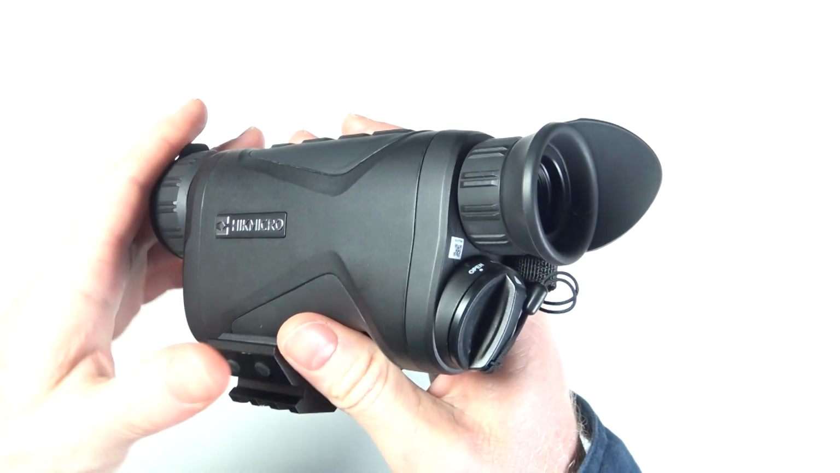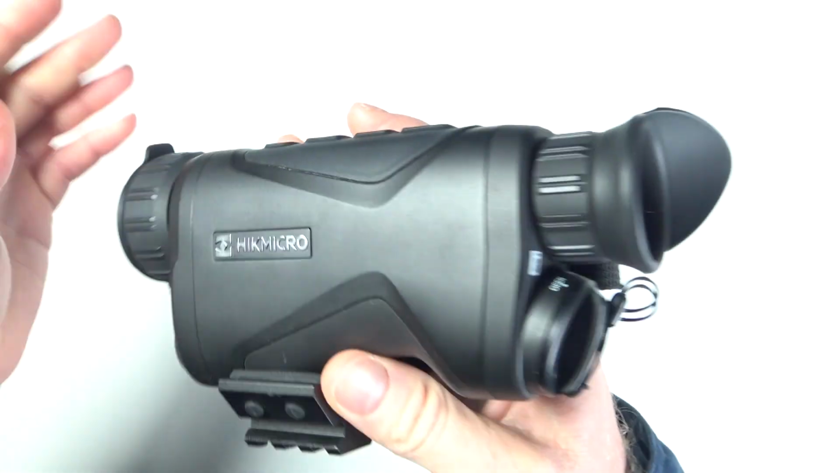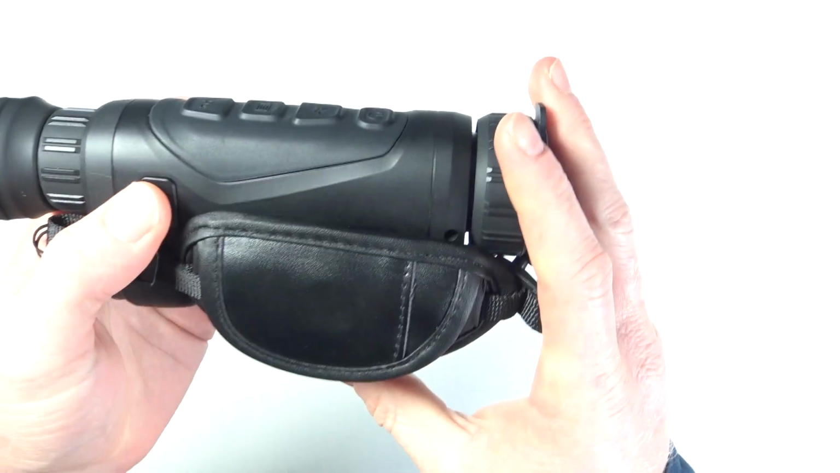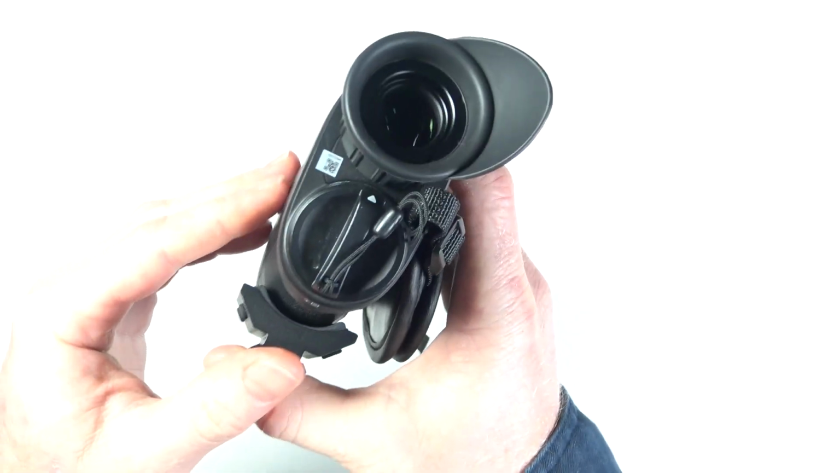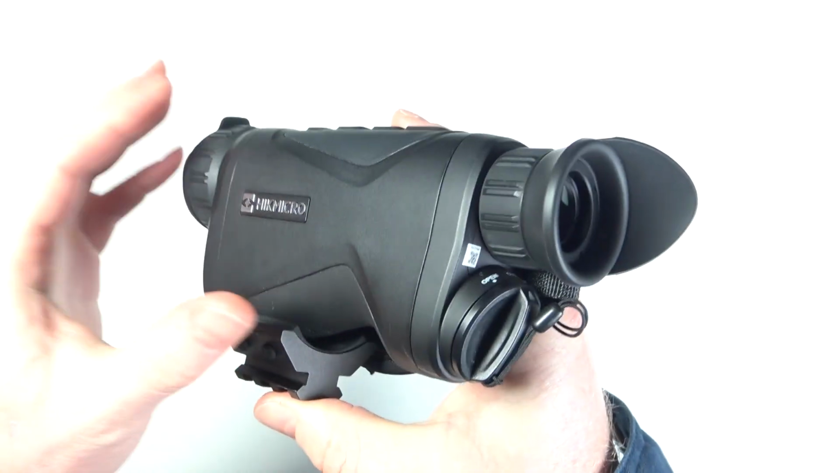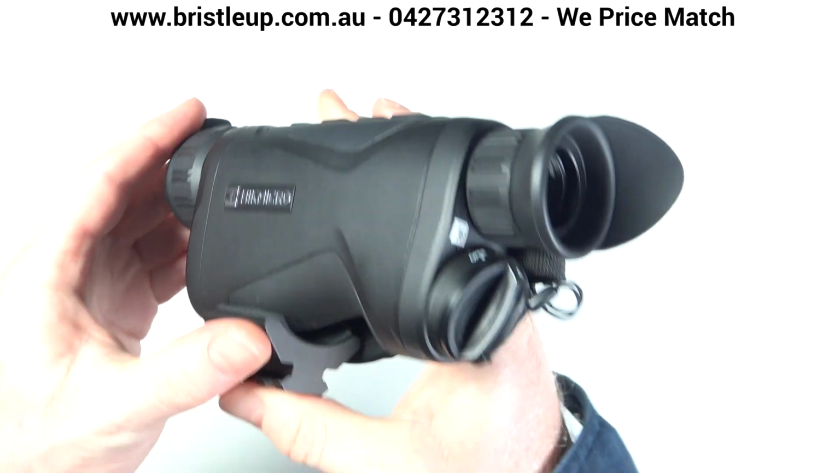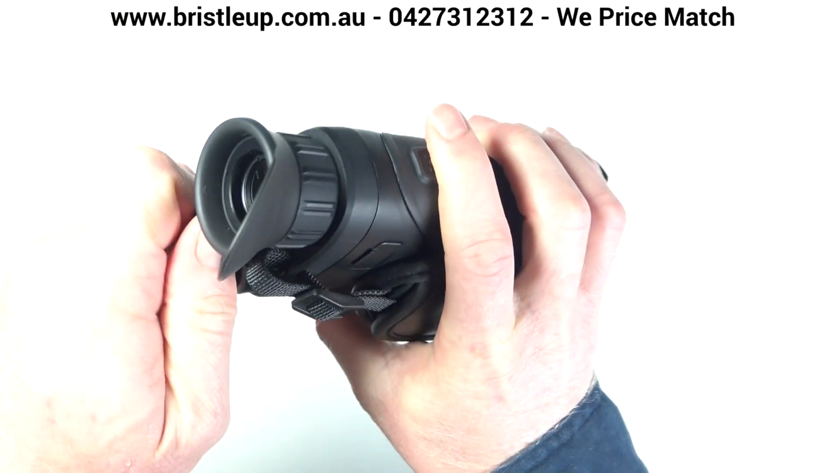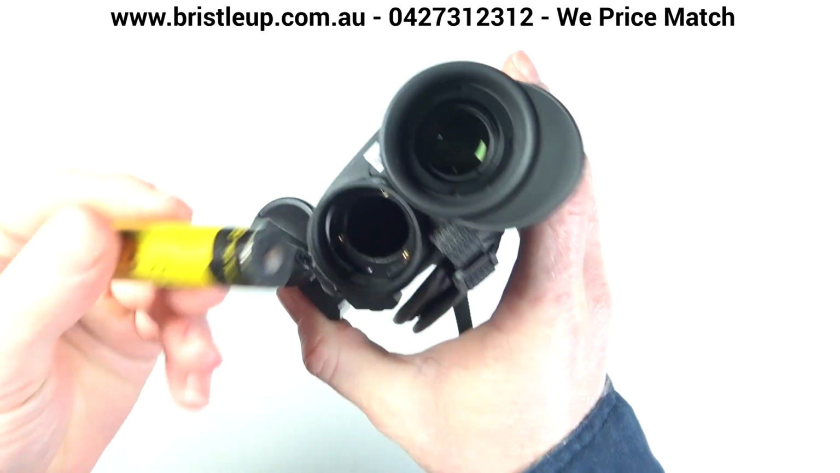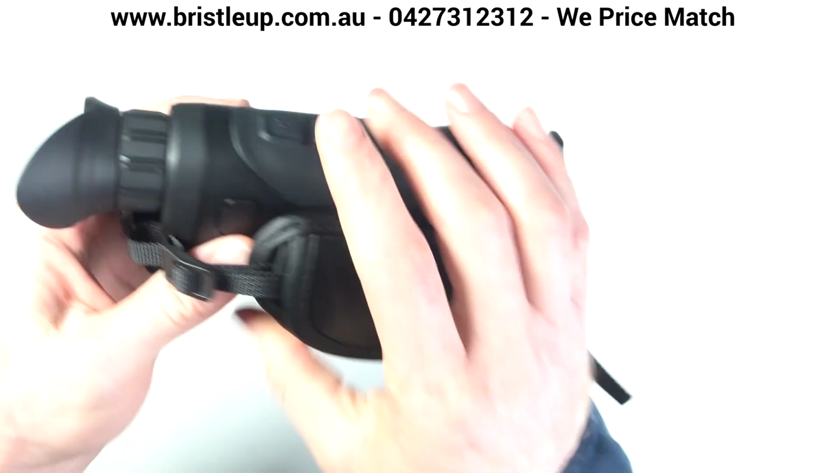So they give you 3 batteries, they say it's going to last 11 hours, but that's if you use all the batteries and you don't have Wi-Fi engaged and stuff like that. So that is a bit of a con, but it's also a pro at the same time, because with a lot of units, they have proprietary batteries made by the manufacturer. So if they ever stop making the battery, then you're not going to be able to get new ones in the future. Whereas with units that use 18650s or similar, you're always going to be able to get these because so many devices use them. It's very unlikely they'll ever stop manufacturing them.